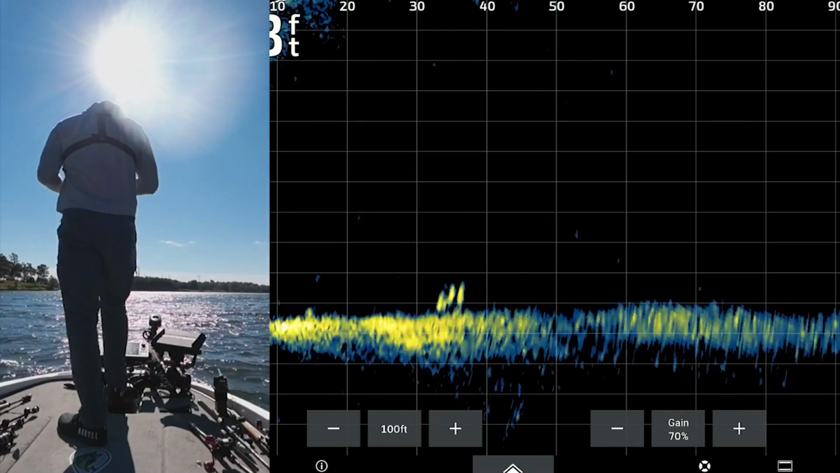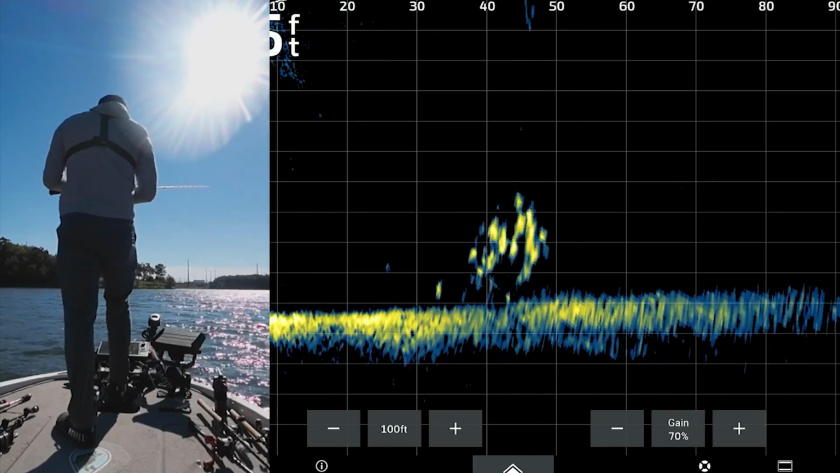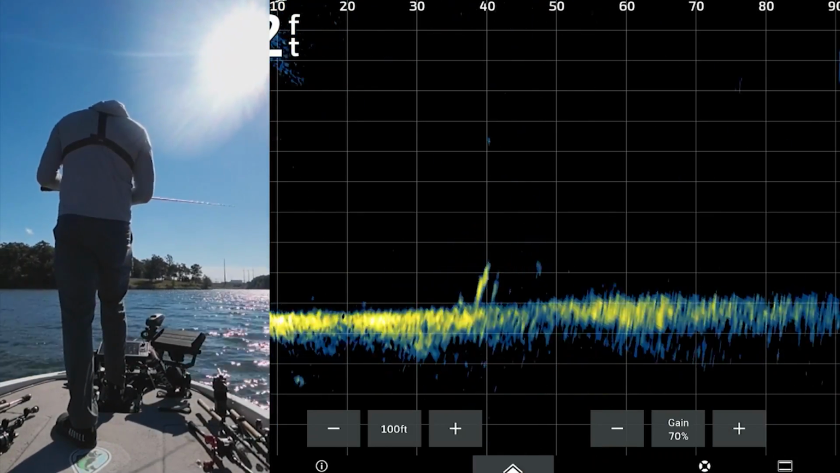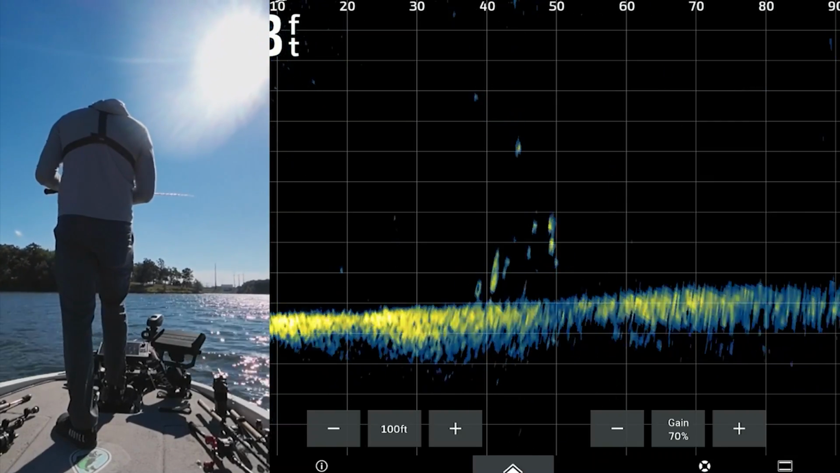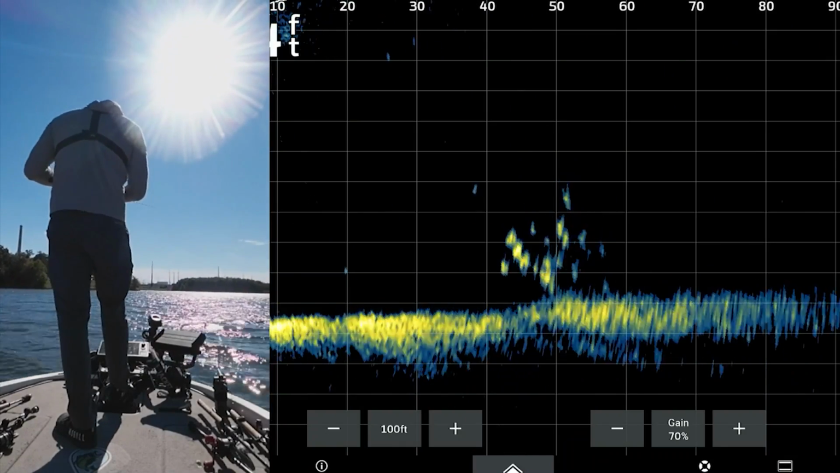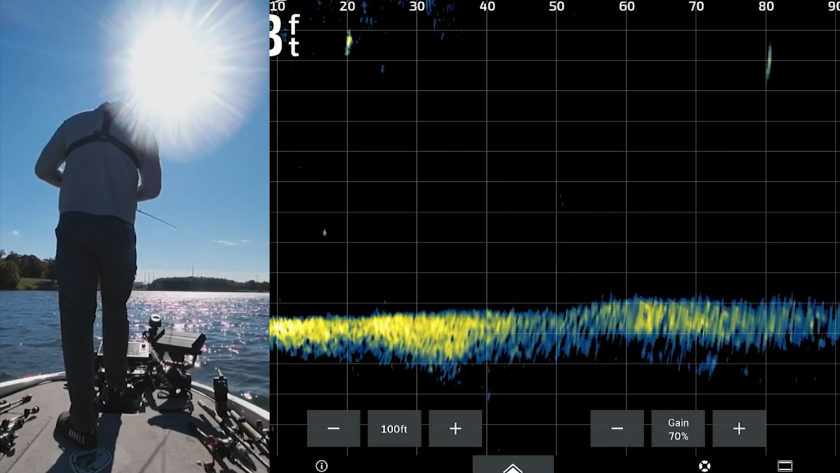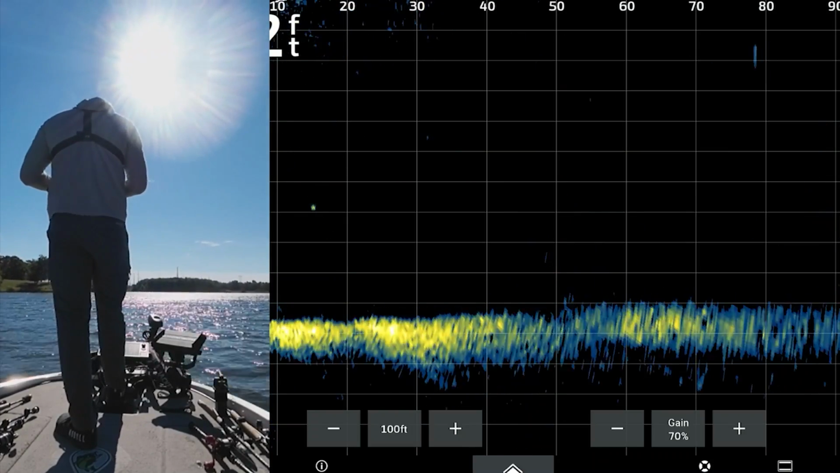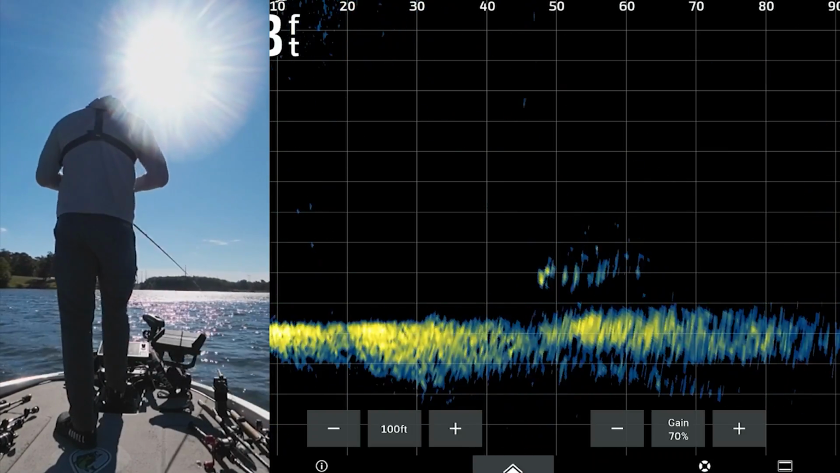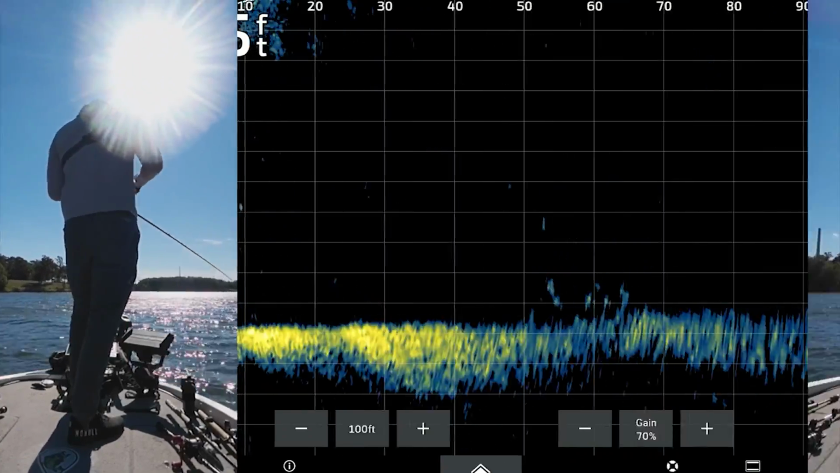Gotta keep track of them, gotta move with them. But if you can get your bait right on top of those fish and just track them down, usually you can catch one of these fish pretty easily. Here's my bait falling right to him. Getting excited about it, maybe, maybe not. Maybe I've busted them up a little bit too much and they're getting wise to me.